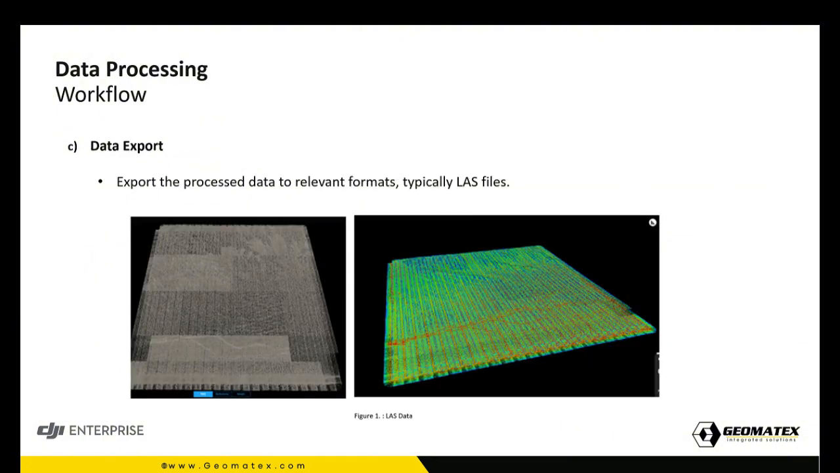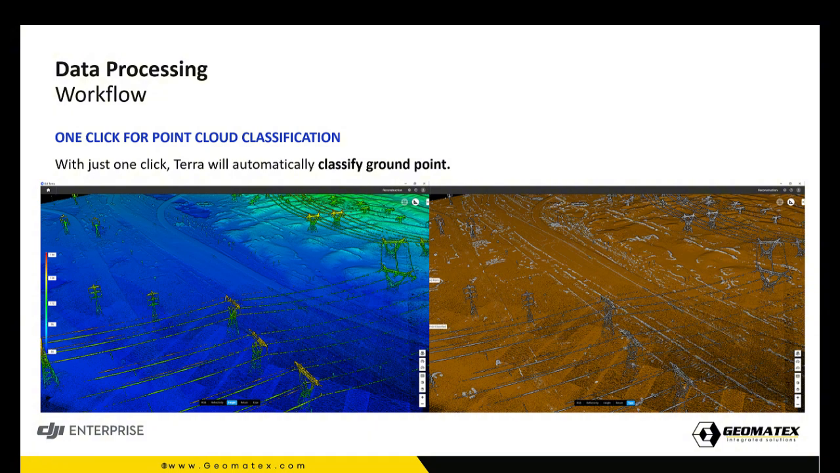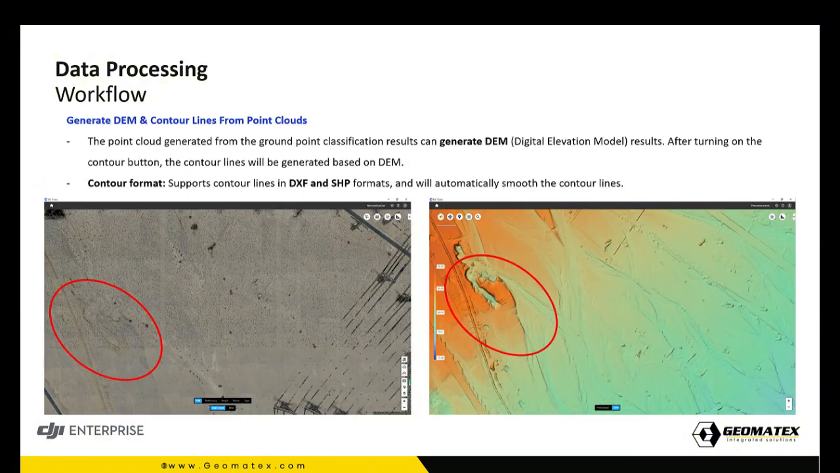And then export the data to MicroStation. Some data classification was already done in DJI Terra. By one click, you can do ground point cloud classification, which means that we can remove this whole power station by one click. That is the magic of DJI Terra. And it's also friendly for beginners. All LiDAR software might be able to do this, but not as easily as DJI Terra can, especially after the latest upgrade and the introduction of DJI L2. You can see, by one click you can do this.